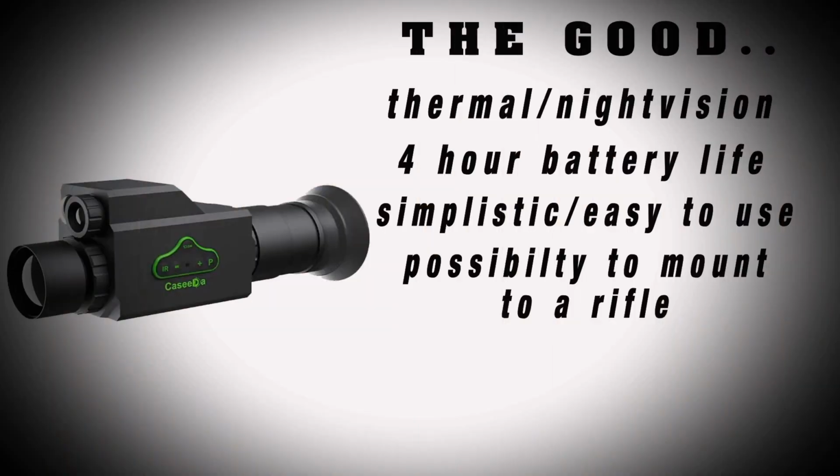Good points first. It's 3-in-1, thermal, night vision and day modes. That's pretty class. All work very well. Stated battery life, 4 to 5 hours, is about right. And you've also got a possibility to mount to a rifle, and it's a great touch. Now, that's if you have a Picatinny mount or an adapter. Sadly, I don't, but hopefully I will.